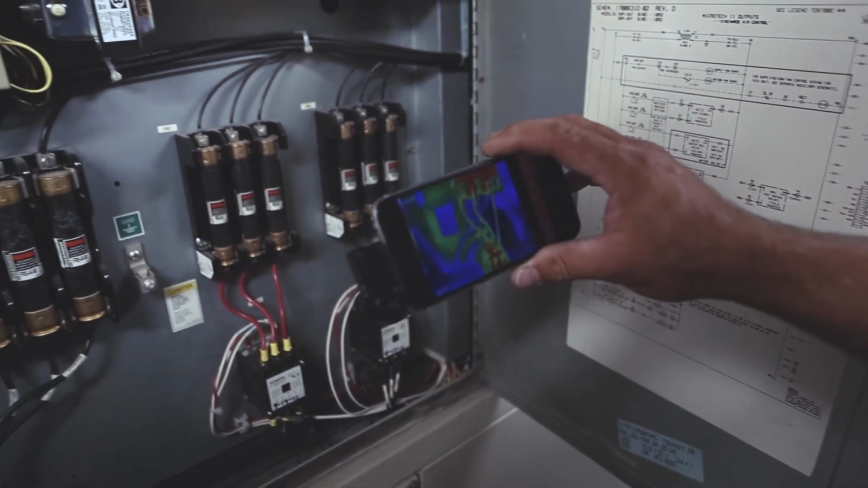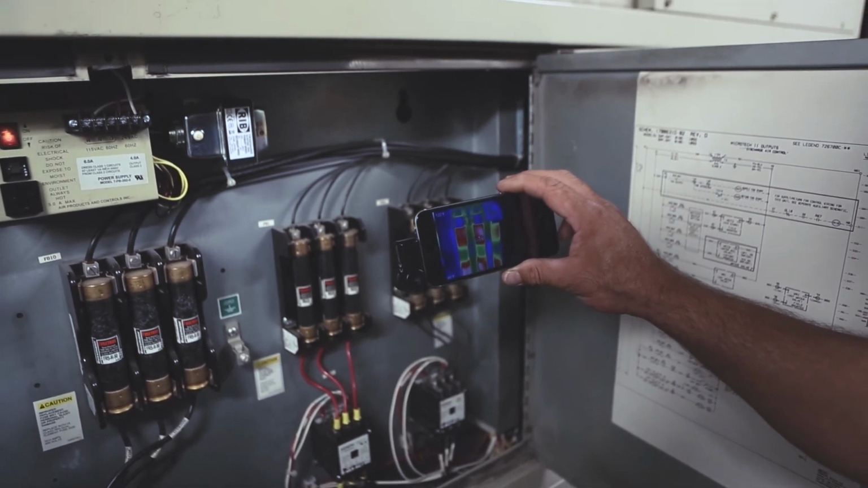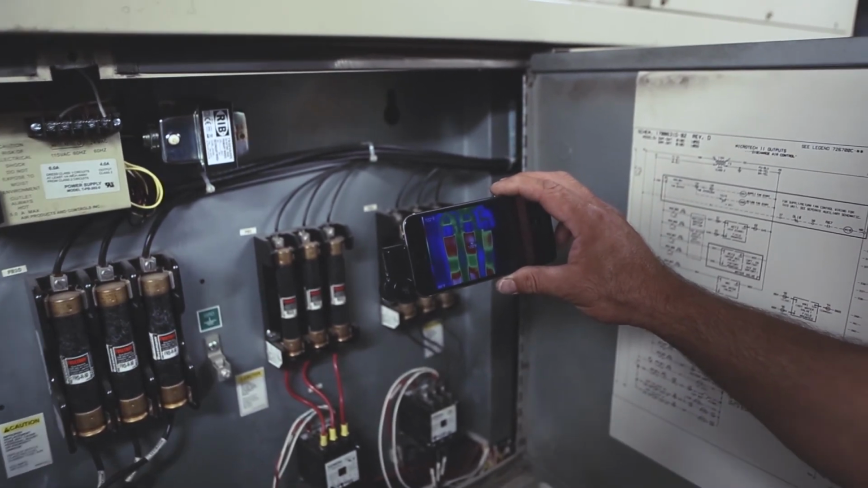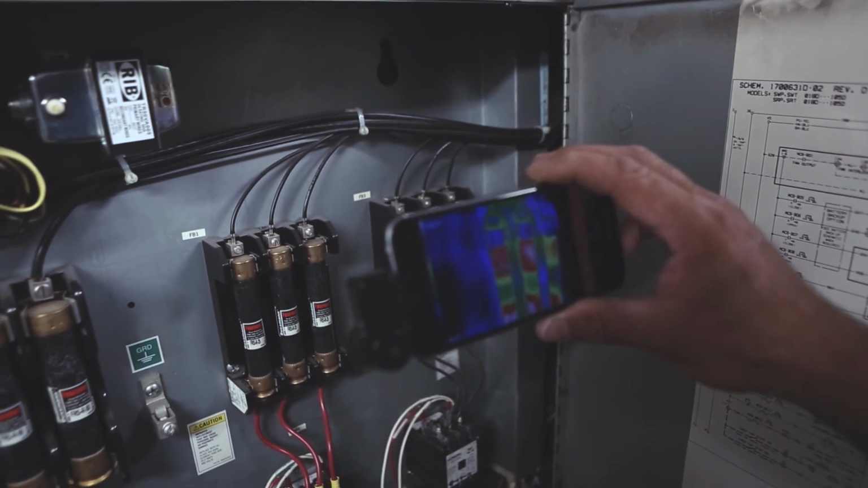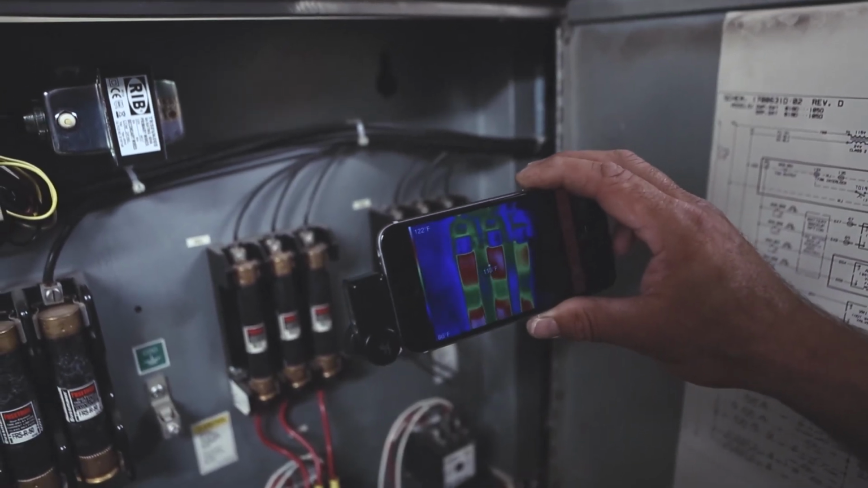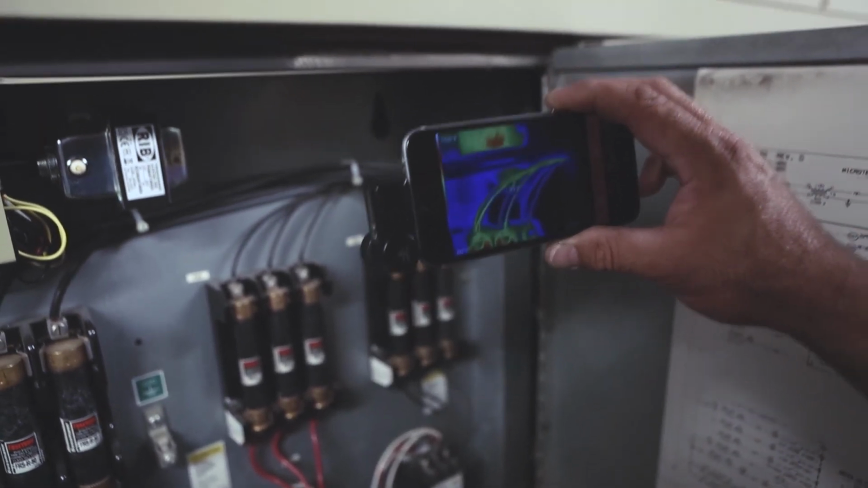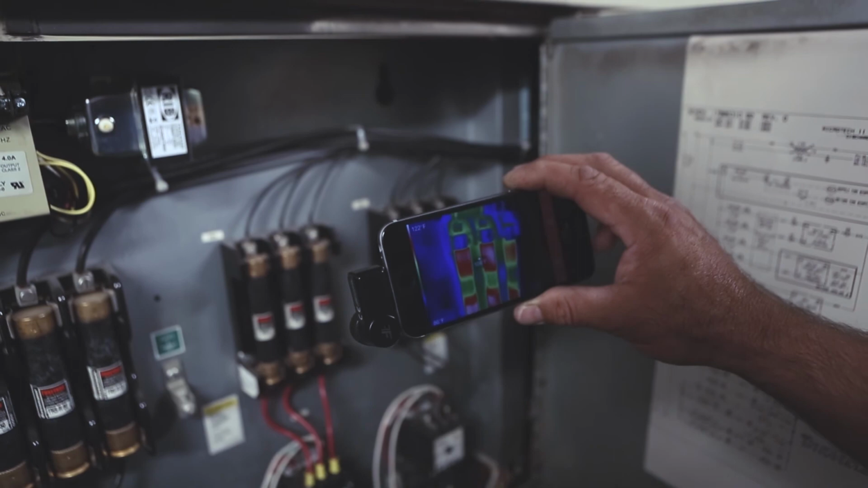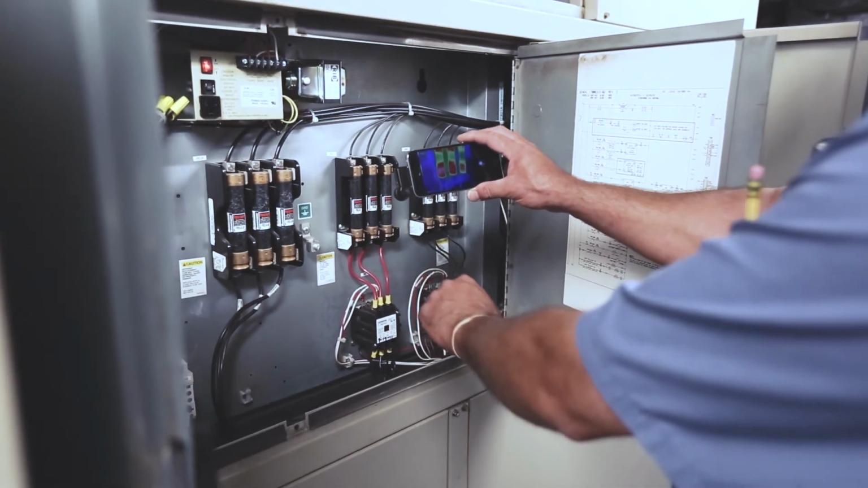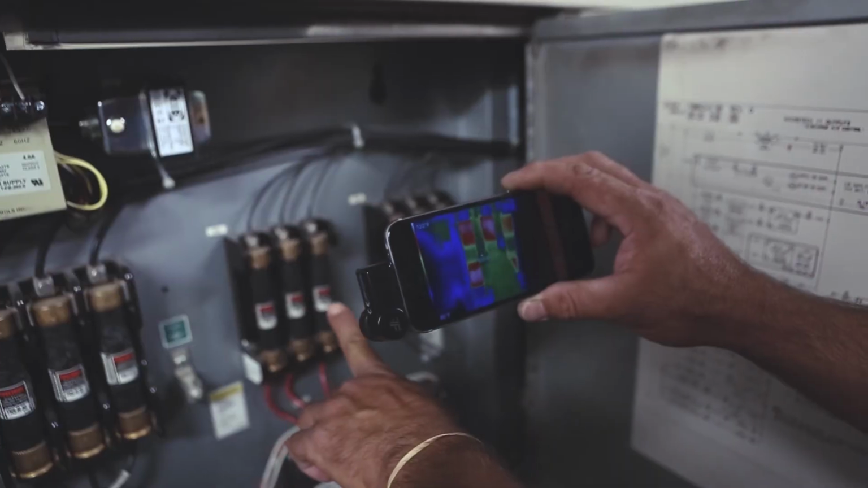Sure. If we look in the contactor panel, here's our compressor contactor running on the left, not on the right. Take a closer look. We have 120 degrees versus 117 versus 111. A little bit of imbalance there. Nothing to be concerned with as of yet, but you can definitely tell there is a difference.